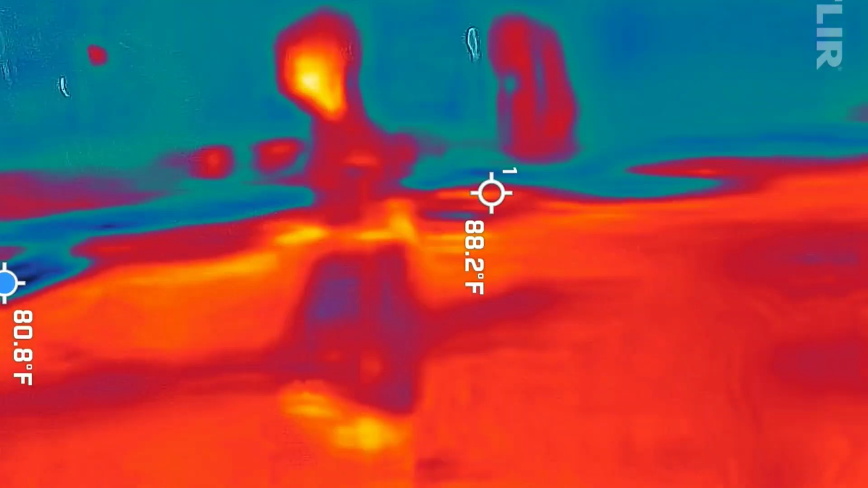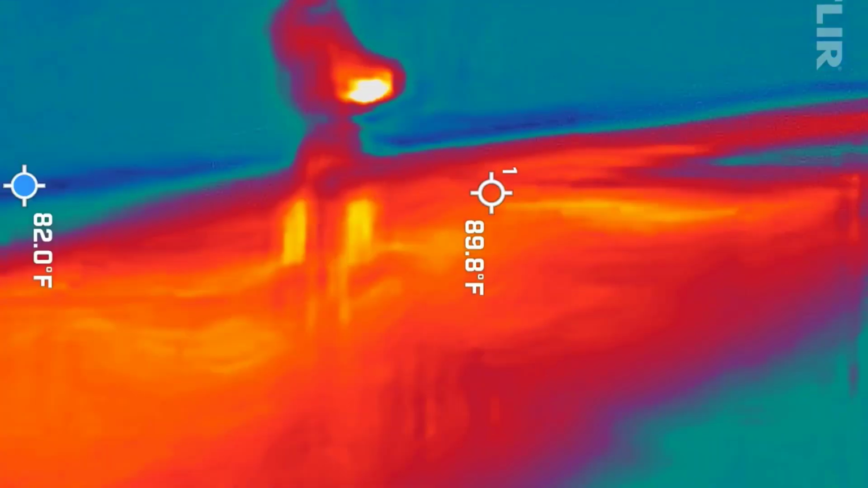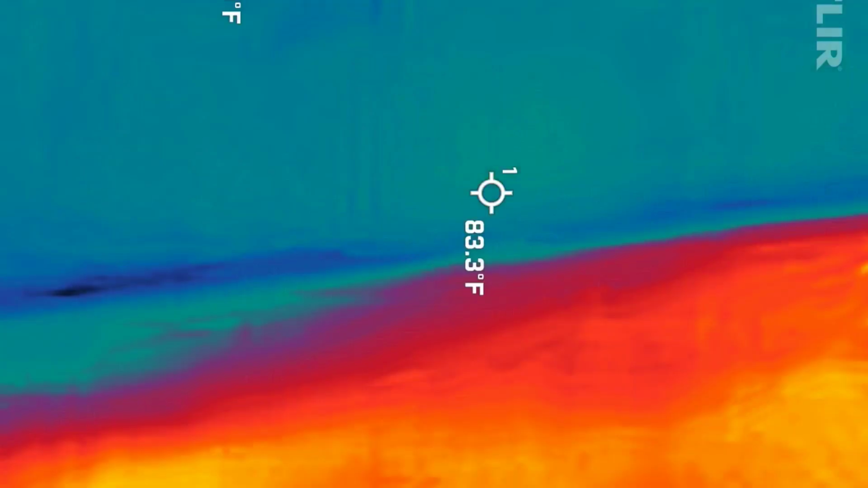Oh. If I lose me. $18.07. Very clear. $18.07.